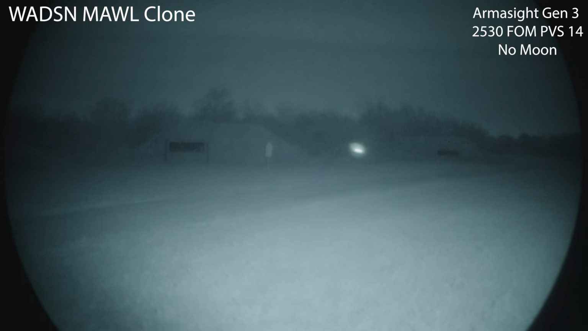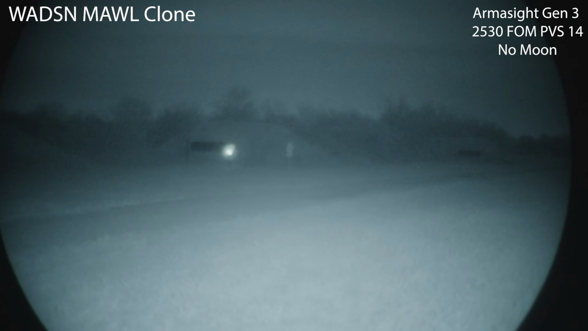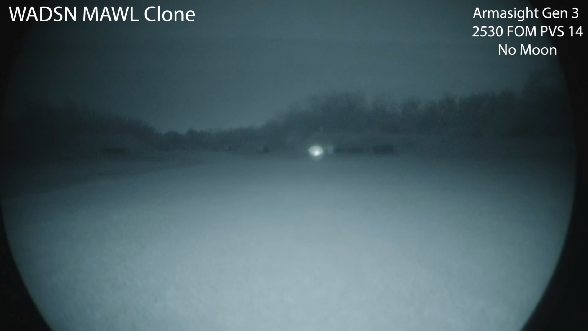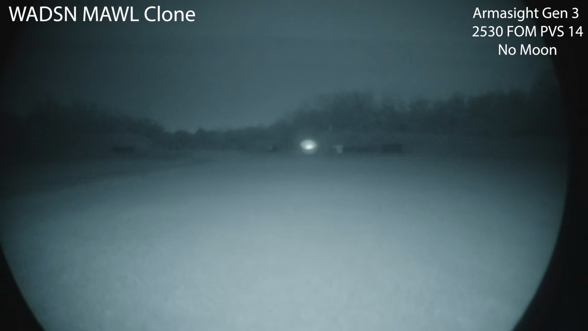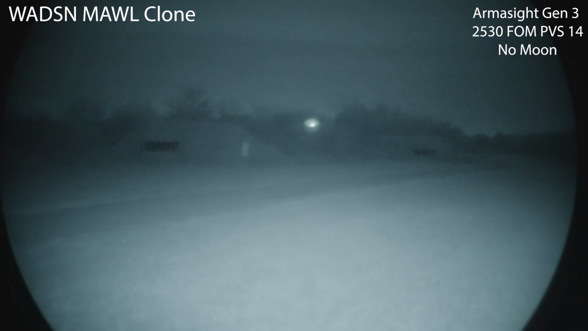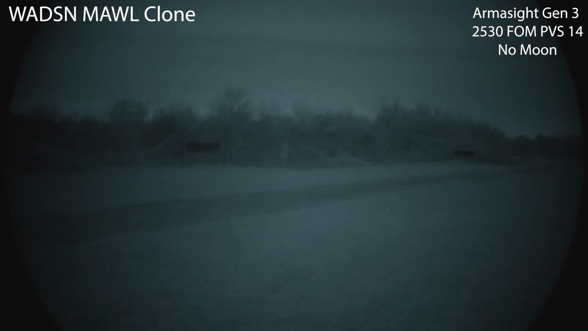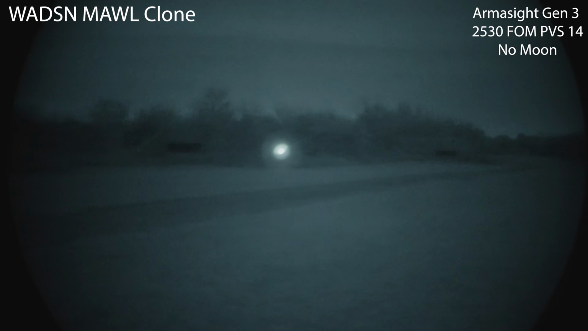I'm not denying that, but it's just the foreground is being so lit up that I think the tube's gonna auto-gate and you're not gonna see too much. And it's definitely got a very, very strong laser.